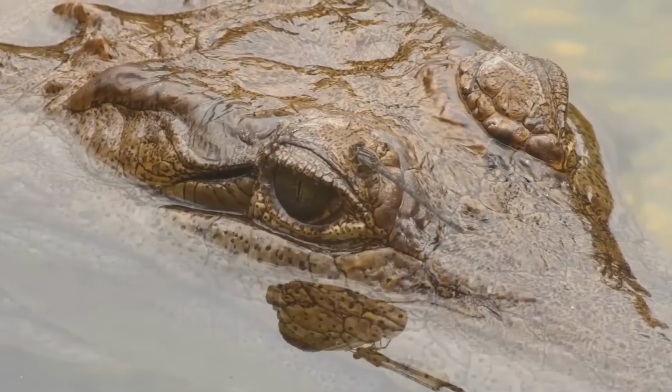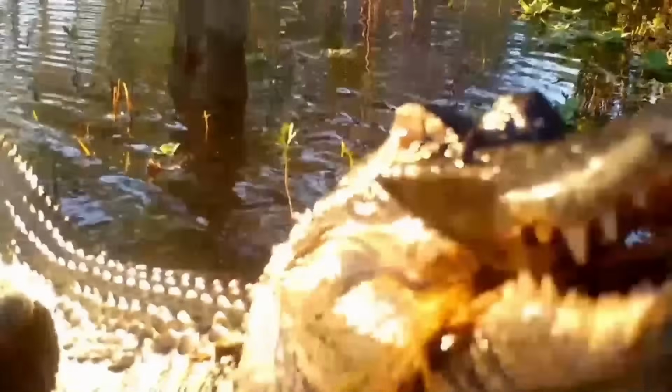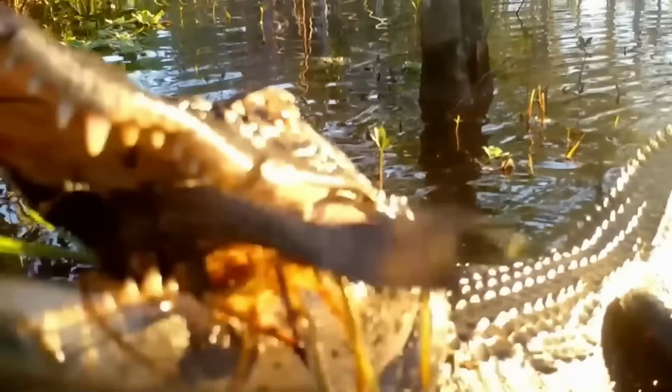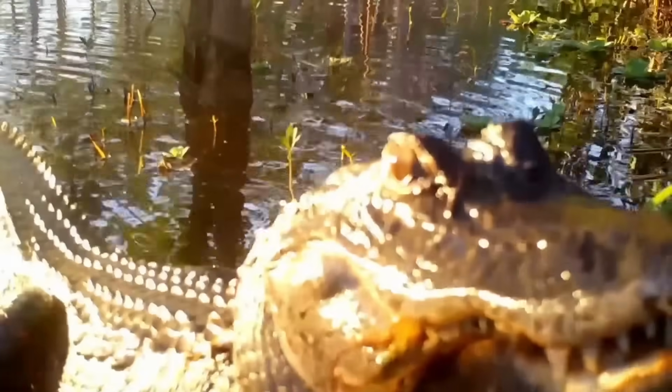Suddenly, a massive alligator appears and slowly makes its way up the bank with a large catfish firmly gripped in its jaws. The alligator's armor-plated scales glimmer in the sunlight as it moves with grace and power. It stops in front of the camera and chomps down on the catfish.